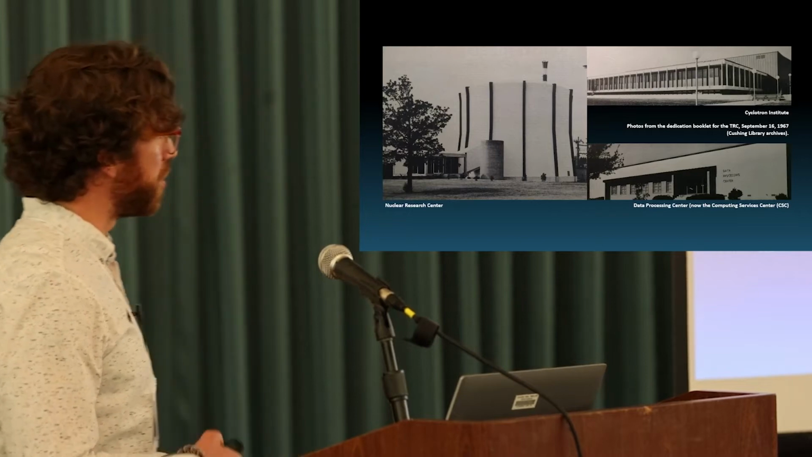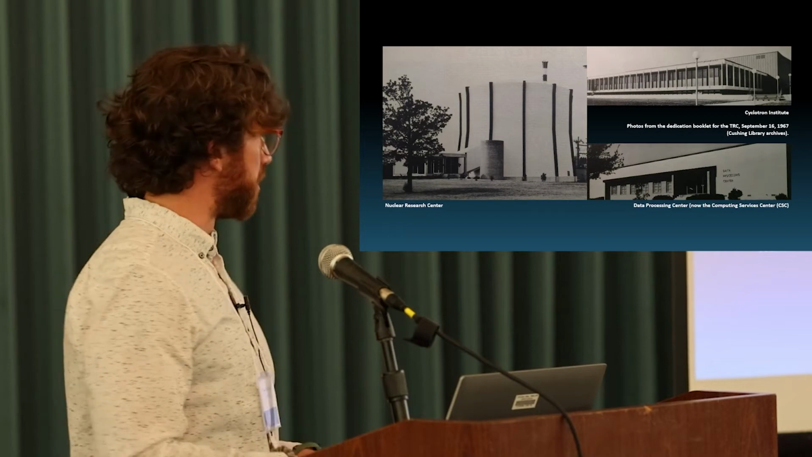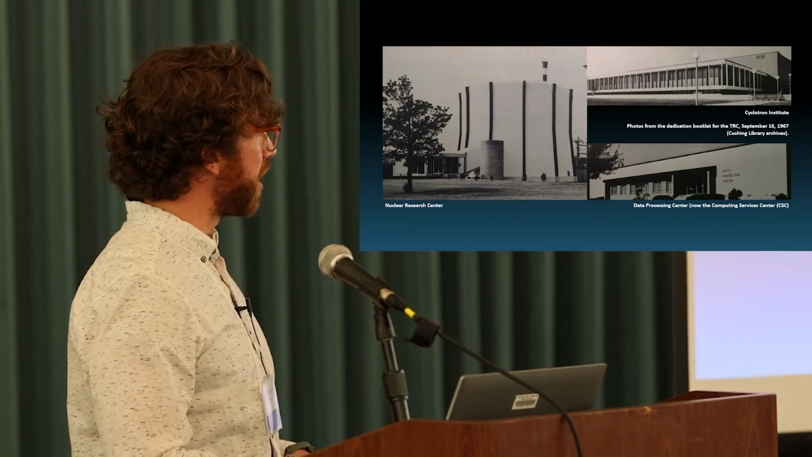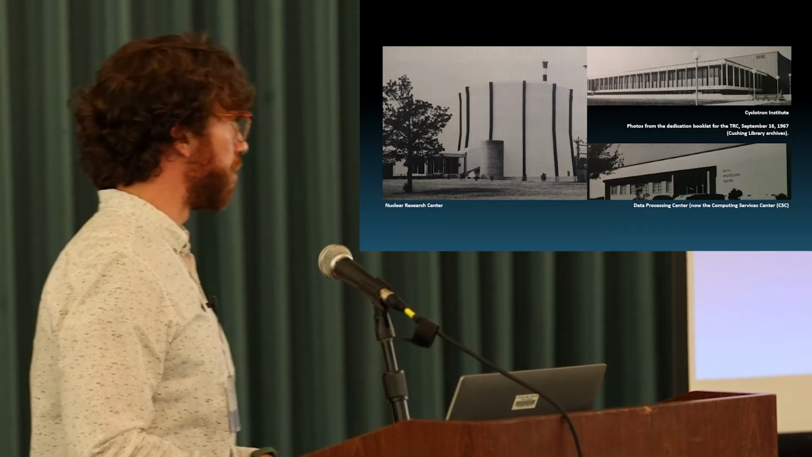So these are a few of those buildings that comprise the Space Research Program. So this is the Nuclear Research Center, Cyclotron Institute, and then the Data Processing Center that physically adjoins to it.